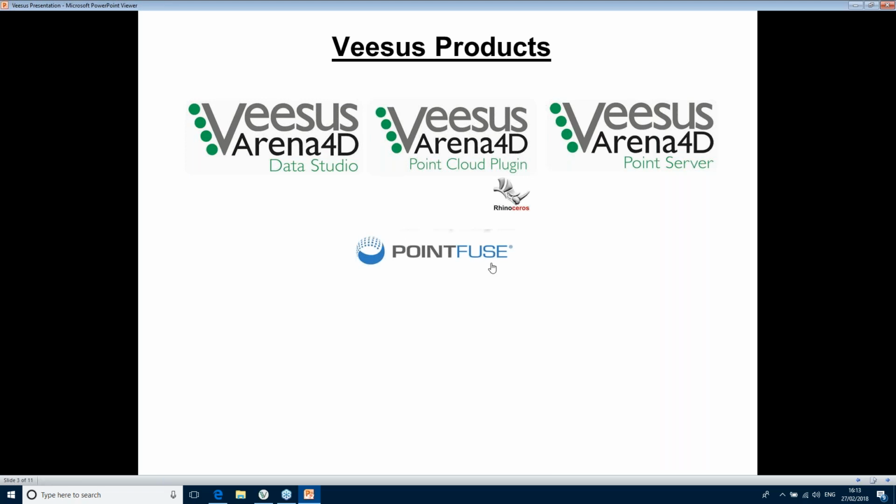We've also got PointFuse, currently only PointFuse version 2, but we're going to be integrating PointFuse version 3 in the near future. It's an aftermarket piece of software. It's not ours, it's third-party software, which plugs into each of these two products and allows you to select some point cloud data on the fly and mesh it, so vectorize the point cloud data into a structured surface. It has many uses, and it's getting better as time goes on, which is fantastic. So that's another product that we resell.